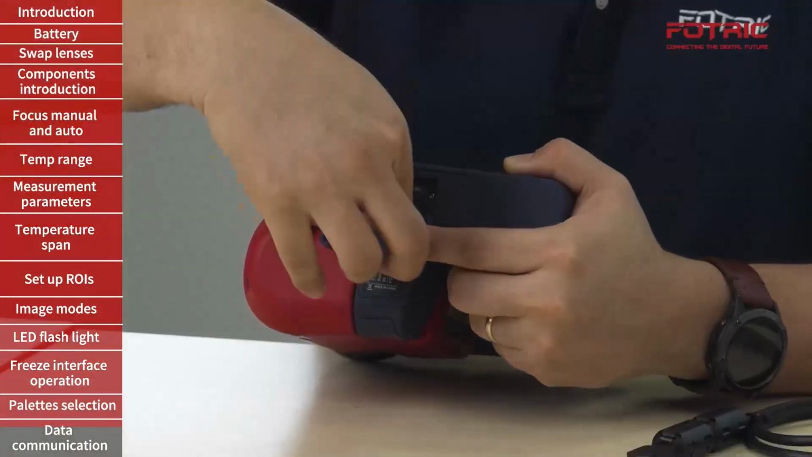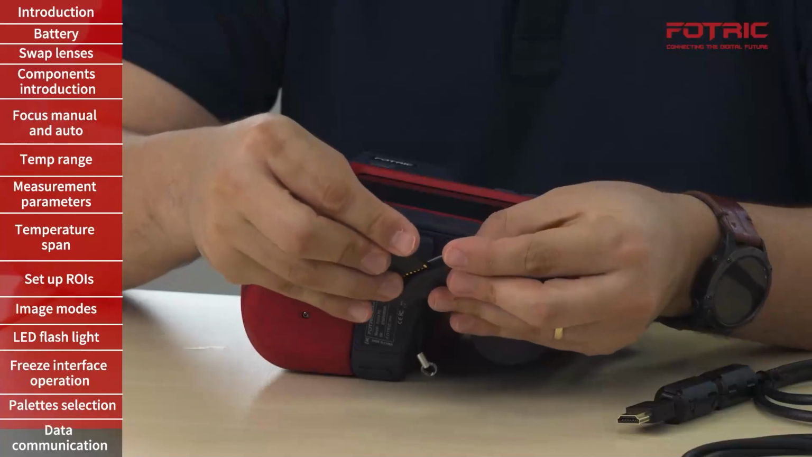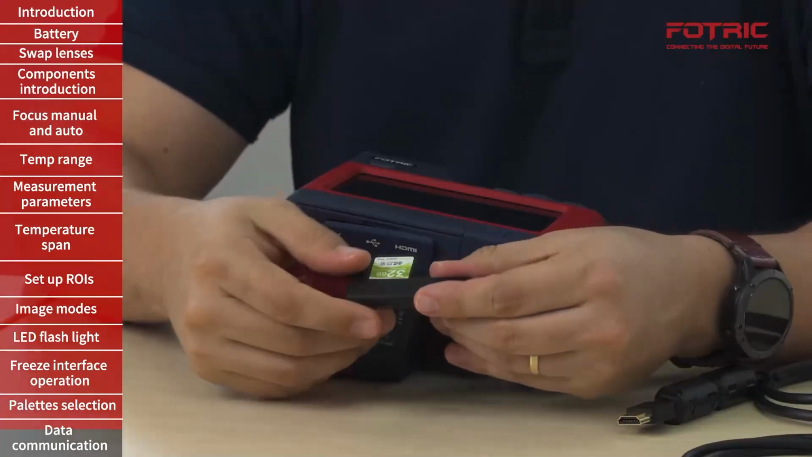I will start there. To remove the SD card, I just need to press and remove the SD card. This SD card can be read with the SD card reader that comes along with the camera. This is probably one of the most convenient ways to keep your data organized if you are a service company with multiple clients. You can also have different SD cards for different projects. To place the SD card back, all we need to do is to insert and press. For this type of SD card, it's not necessary to turn off the camera to remove and insert the SD card again.